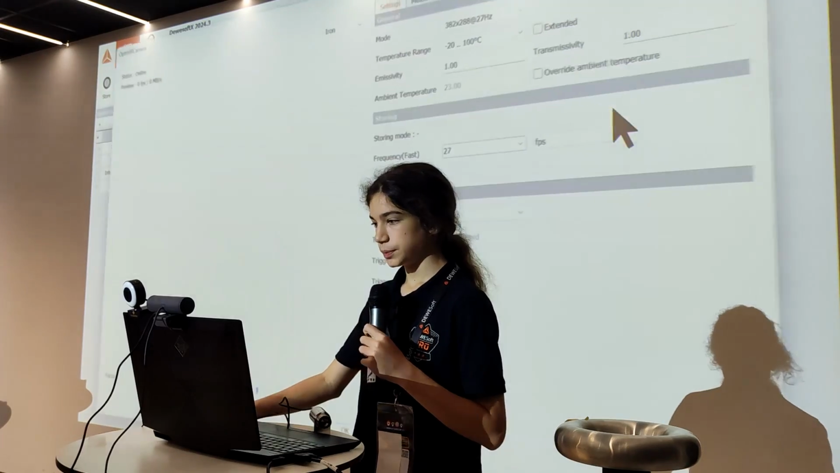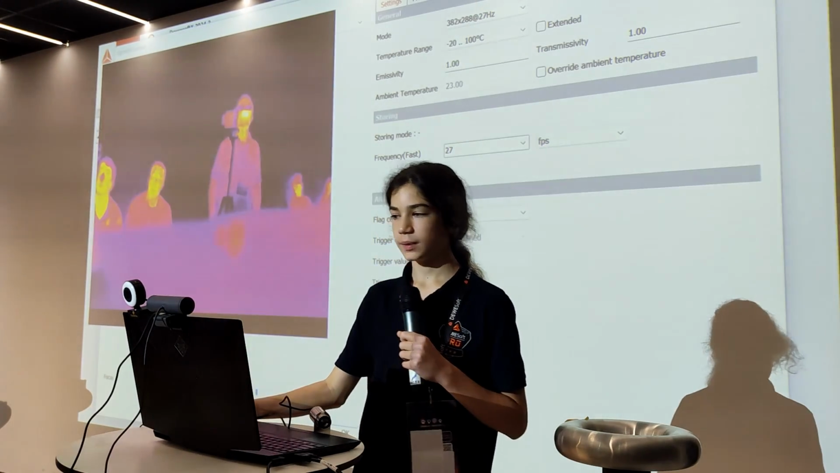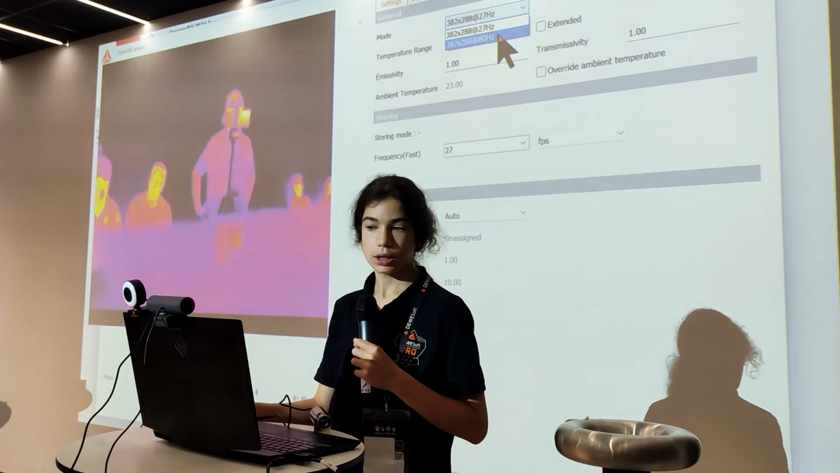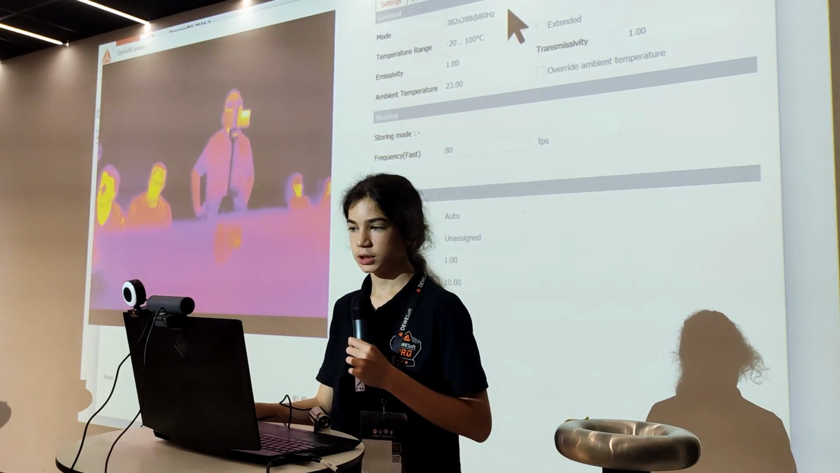Okay, so we go to setup. This time we were lucky, it worked first time. Here we can see all the different settings. We can change the frequency at which it takes images. Here it's at 27 Hertz. We can set it to 80 Hertz, looks about the same.